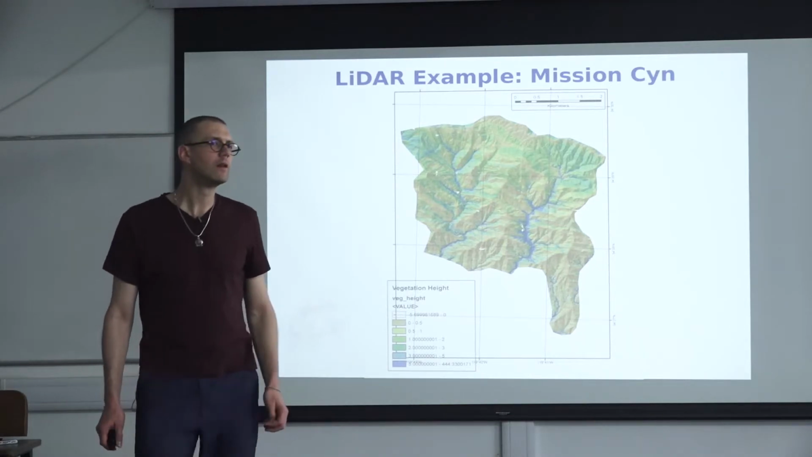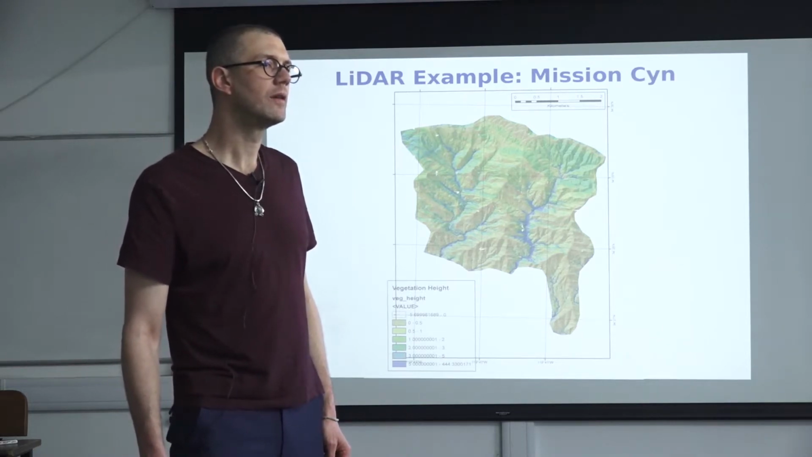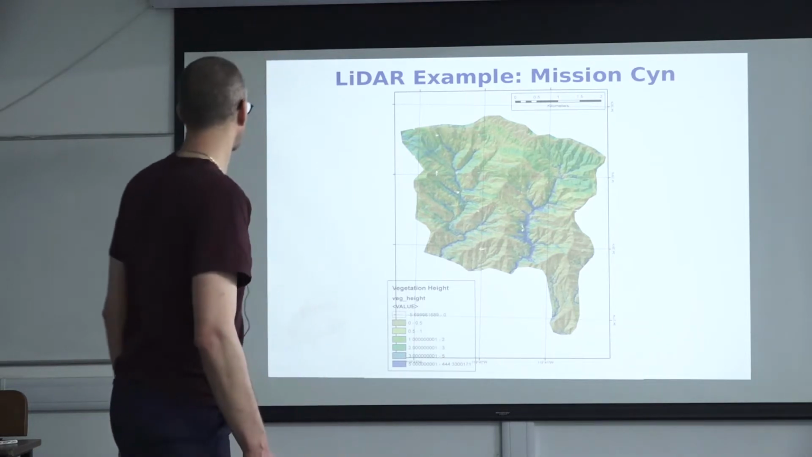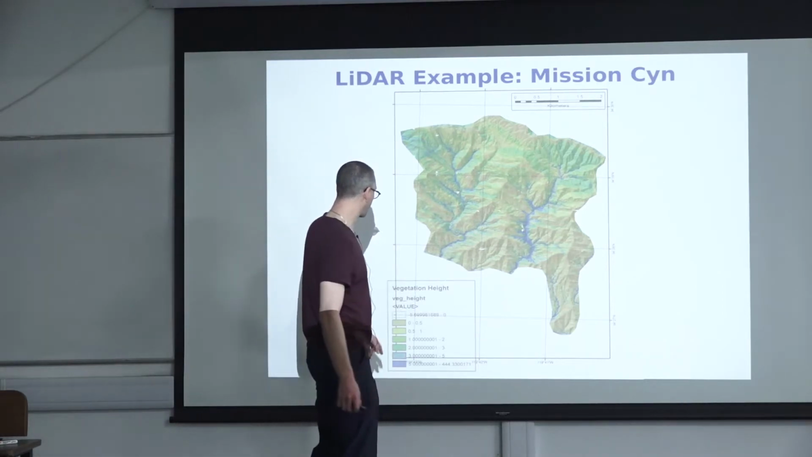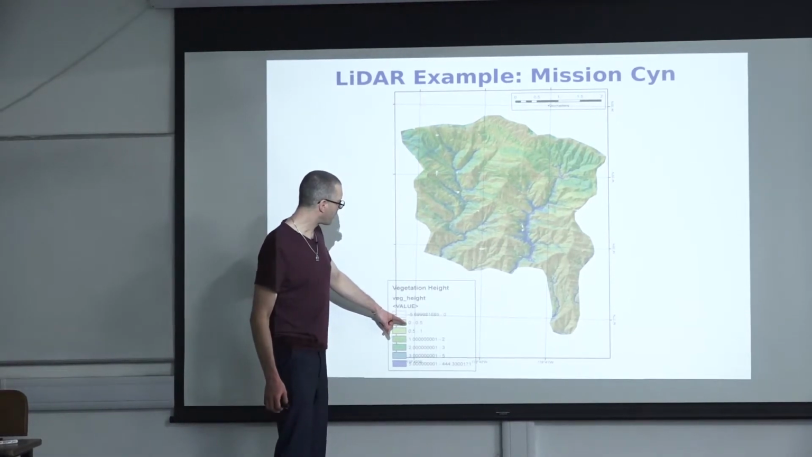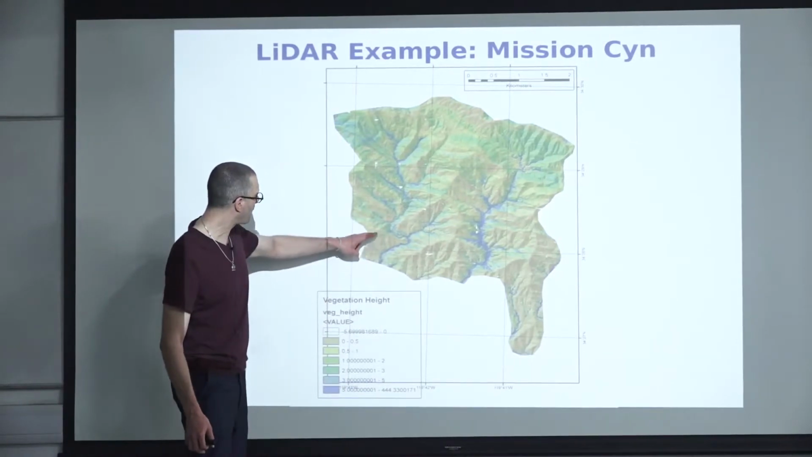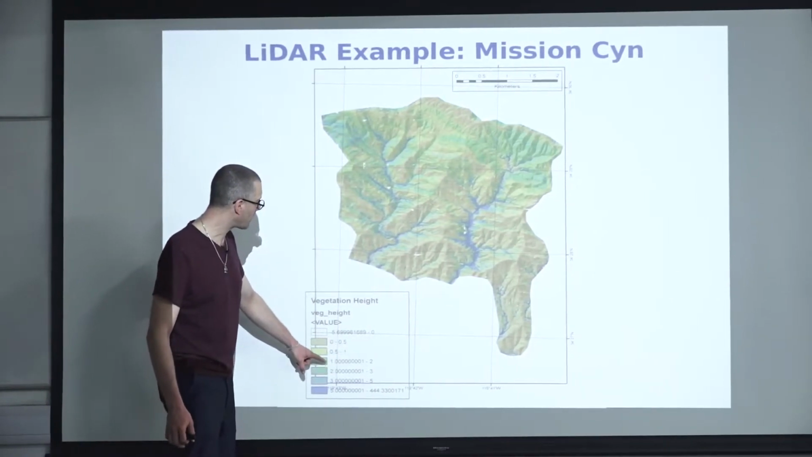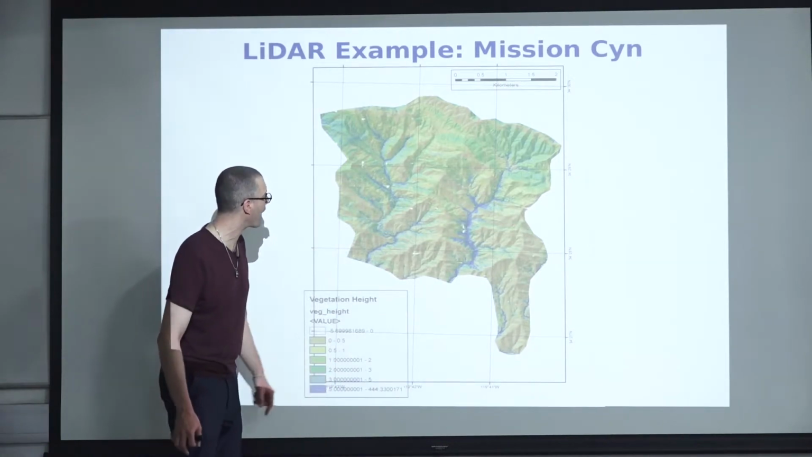Could you just clarify the height unit, because I see a value like 444 on the index. The units are in meters, 0 to 5 meters, so essentially less than 5 meters: half a meter to 1 meter, 1 to 2 meters, 2 to 3, 3 to 4, and then above 5 meters.